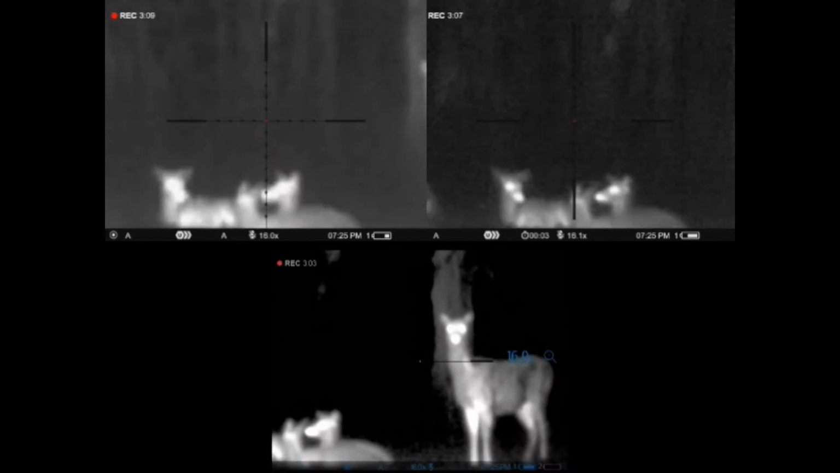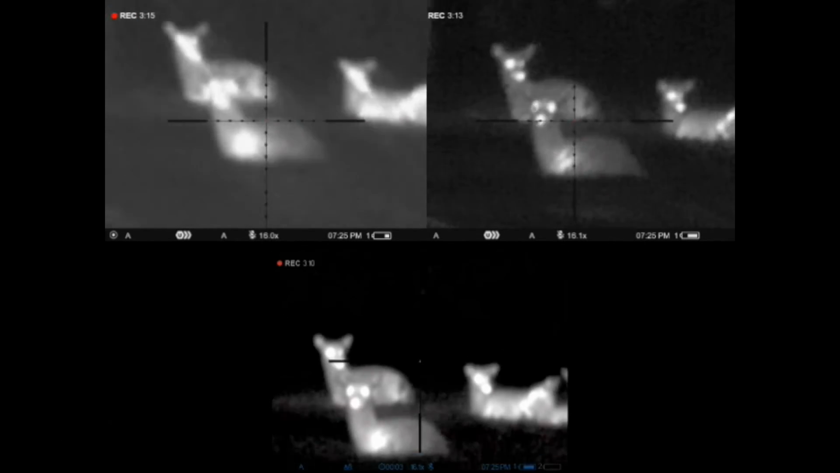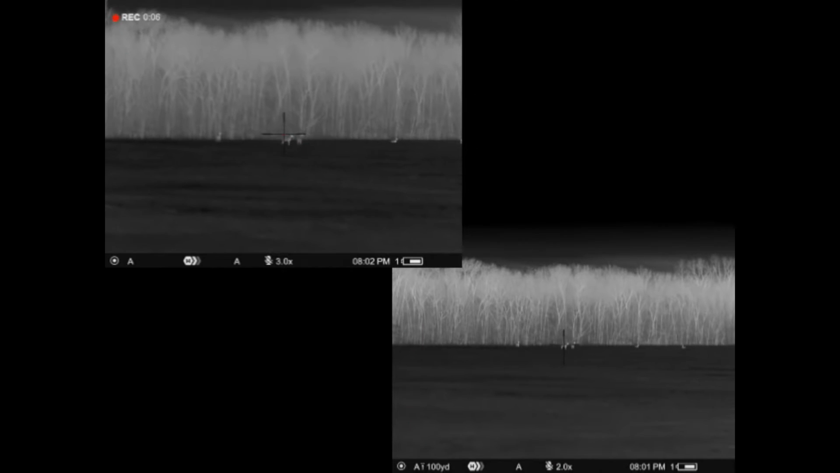And so, you can kind of see there, again, in this particular instance, the old G is struggling a bit to adjust contrast, and I think that's just kind of a testament to the newer processor doing a better job. It really looks pretty good in this scenario with those higher temperature objects, but it's not making very good use of the background, or not as good a use of the background.